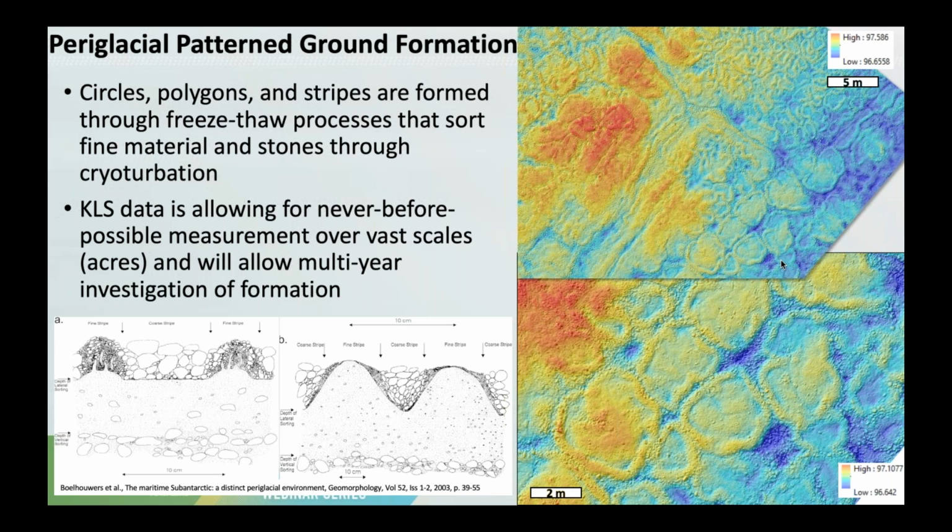Those stone circles have been studied for the past 100 years or so, but what this ultra high resolution LiDAR is now allowing us to do is understand this process over much larger areas than ever before.